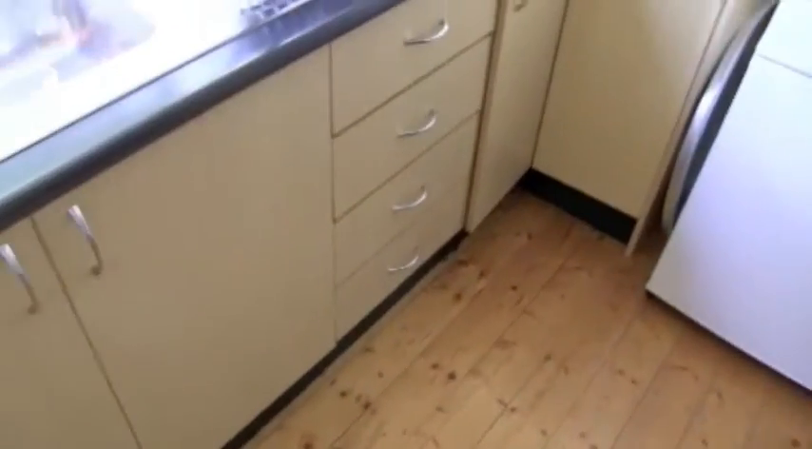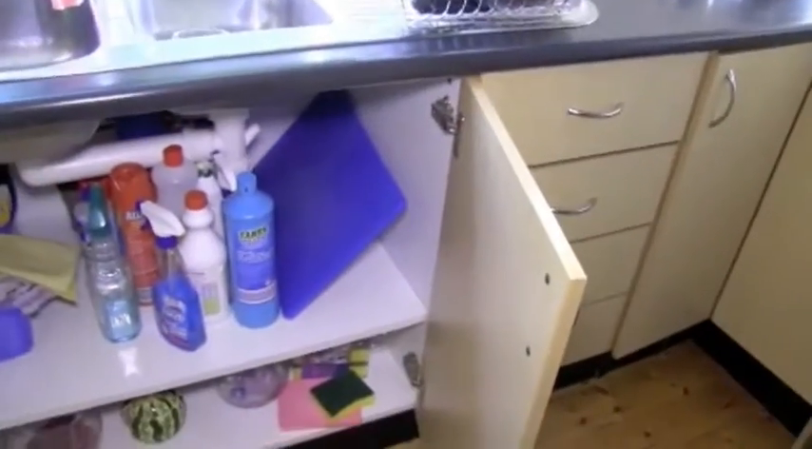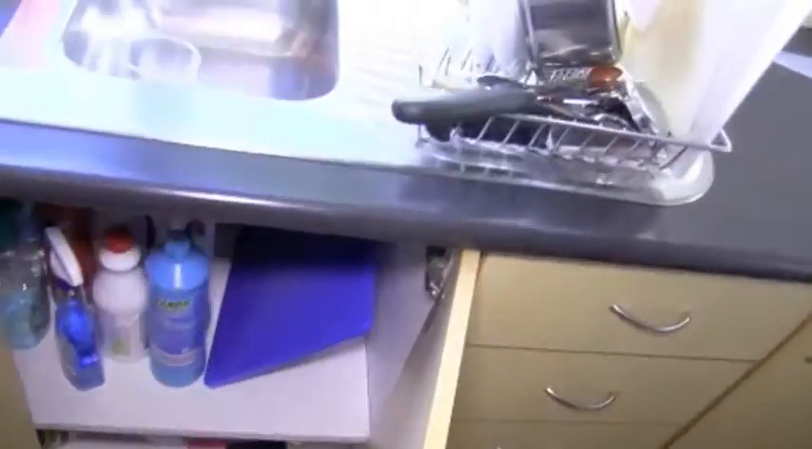A few scratches to the bench top, pretty consistent with years of ongoing wear and tear. A few of the doors just need to be used and adjusted slightly as part of general ongoing maintenance, quite typical for any kitchen of that type. Shelving under the kitchen sink will naturally be exposed to humidity. You do get condensate forming on the underside of sink details, and that condensate contributes to the humidity that causes some of that wear and tear.